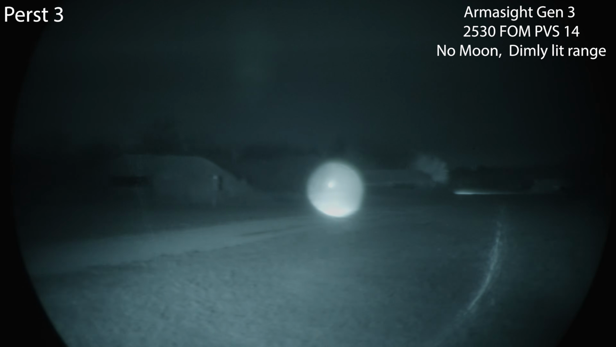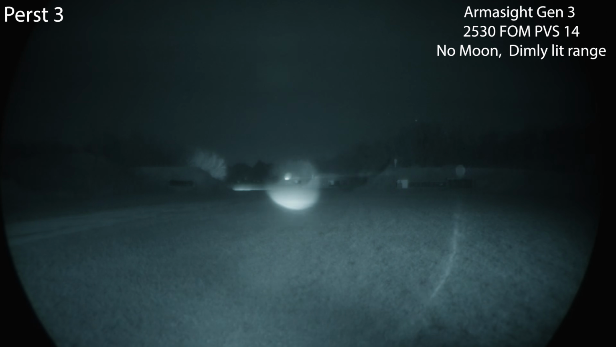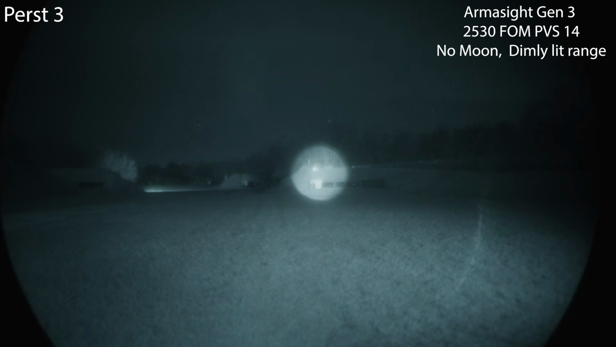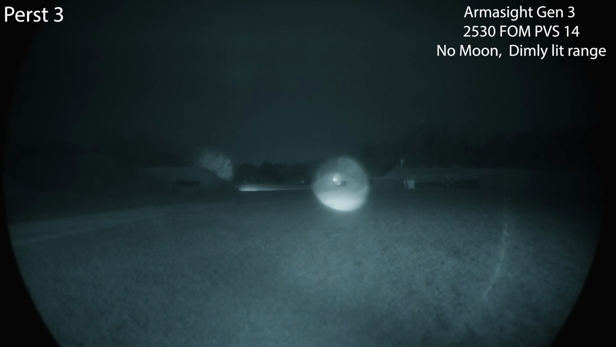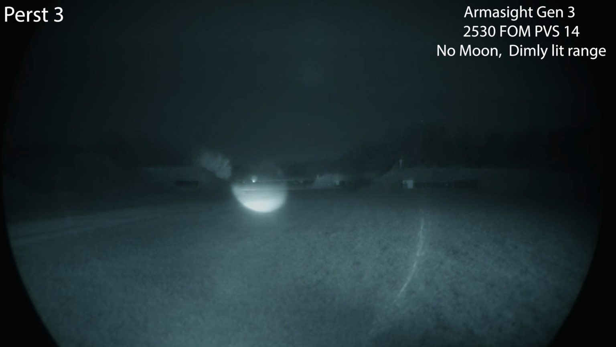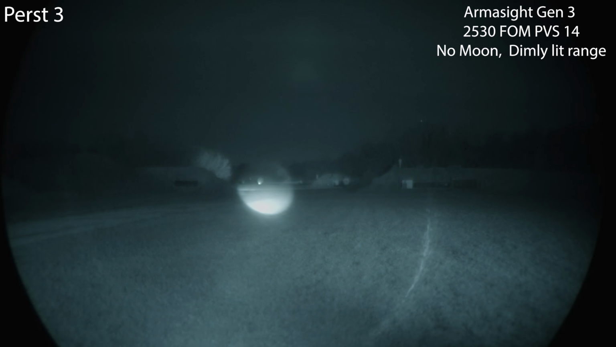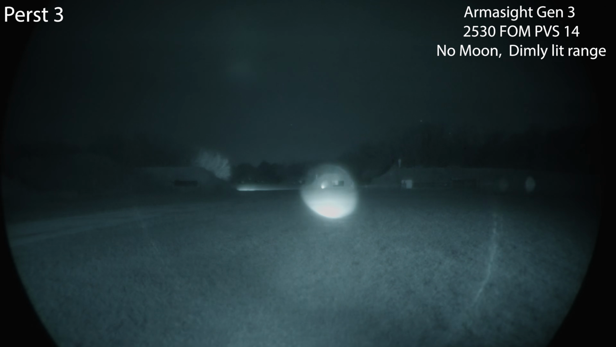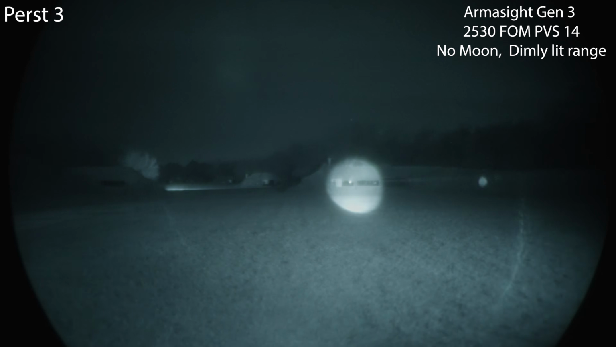This thing is just an absolute sun. Super bright. So something to be aware of if you're going for a Perst 3. Outrageously strong illumination. Very concentrated. Doesn't get very wide, but it's doing its job. And I'd say with realistic photonic barriers, that laser is now somewhat usable. Not quite as crazy of a bloom as earlier in the pitch black.